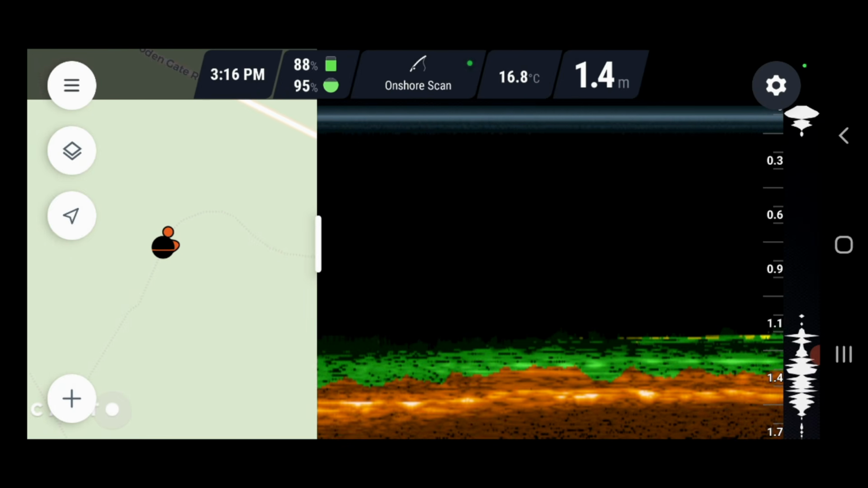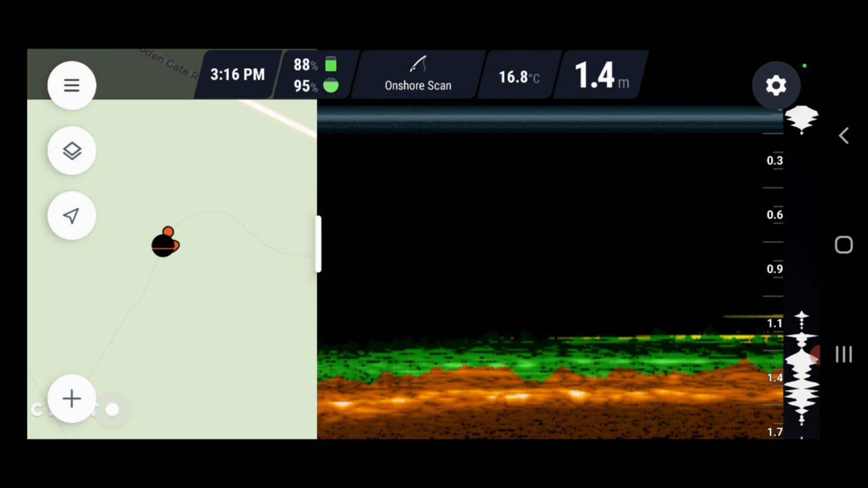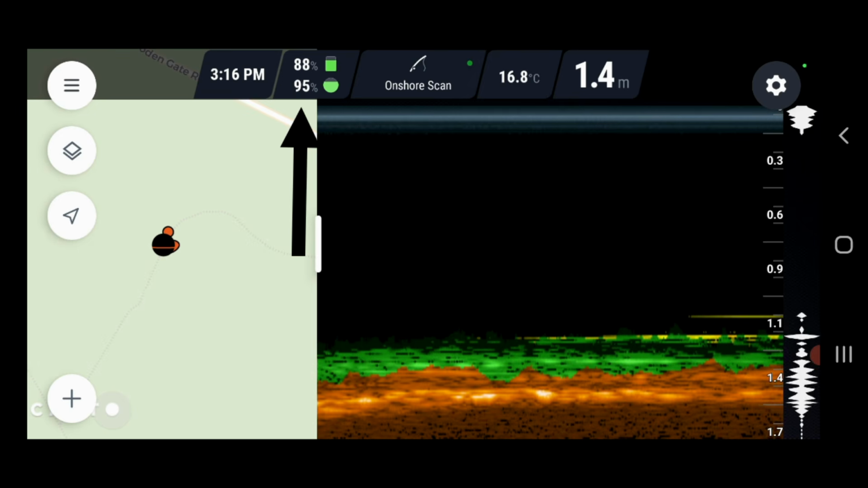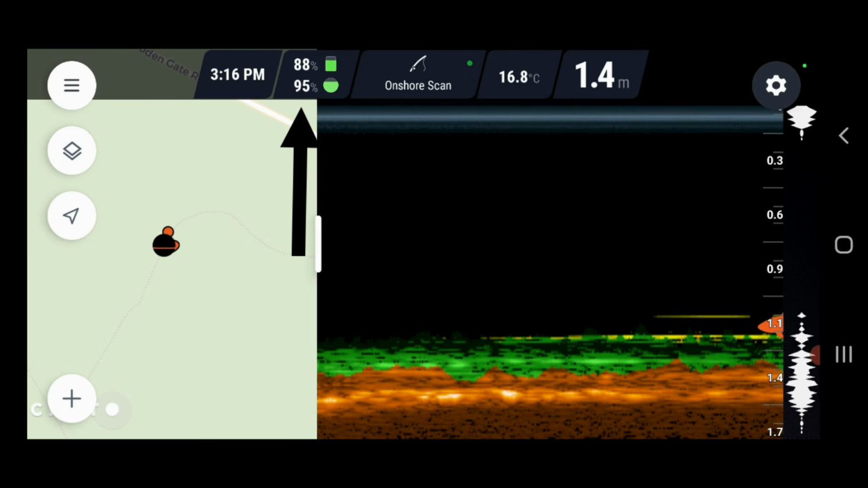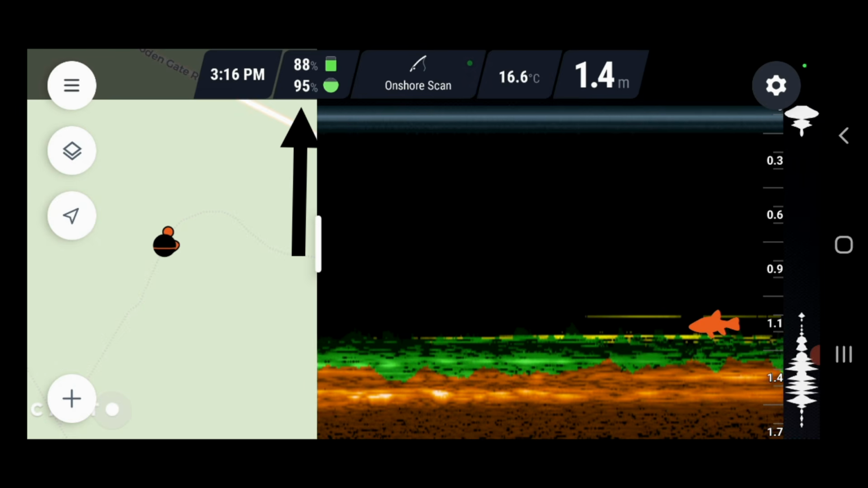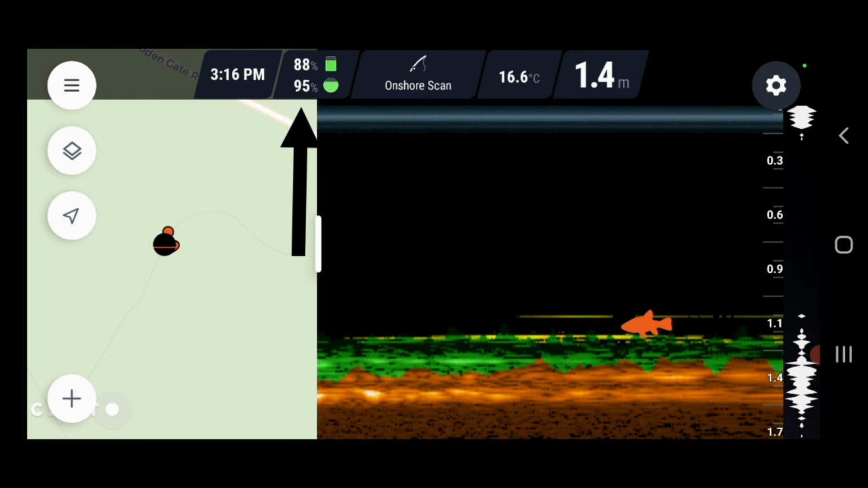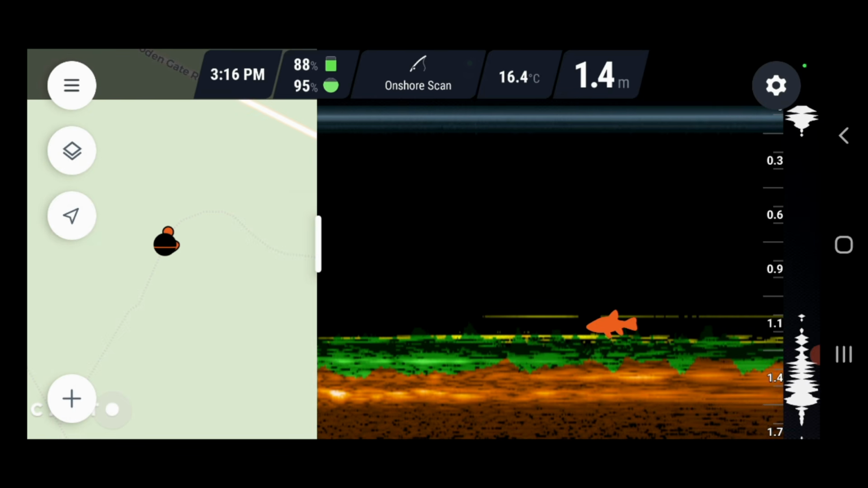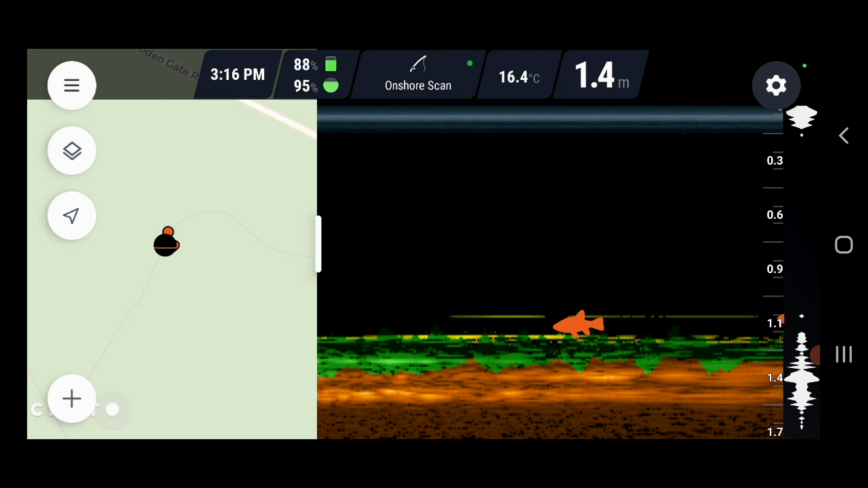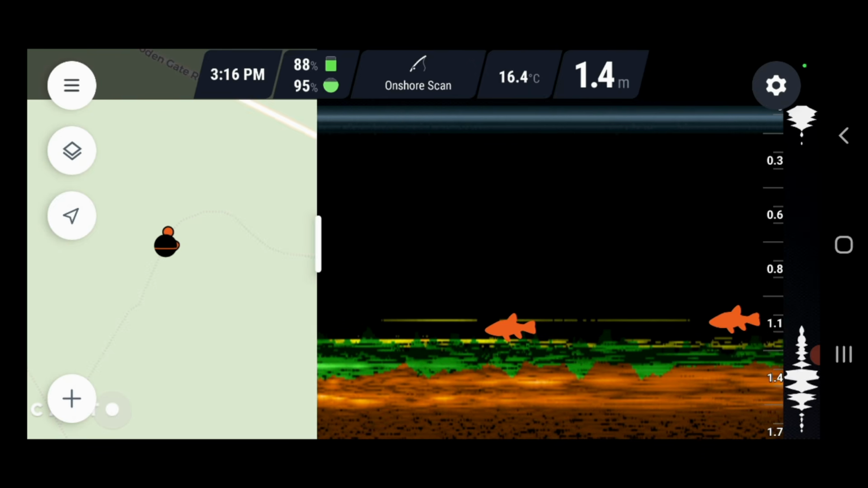So at the moment, let's go through the settings. Up the top here, it's 3:16 p.m. To the right, where it's got them numbers, the top one is 88%. That is my mobile phone battery. The round one underneath is the fish finder battery. So the phone's at 88%. The fish finder down there is at 95%. So we've got plenty of power. Look, it's already showing up a fish directly under my fish finder. Now another one. Right, let's worry about that later.